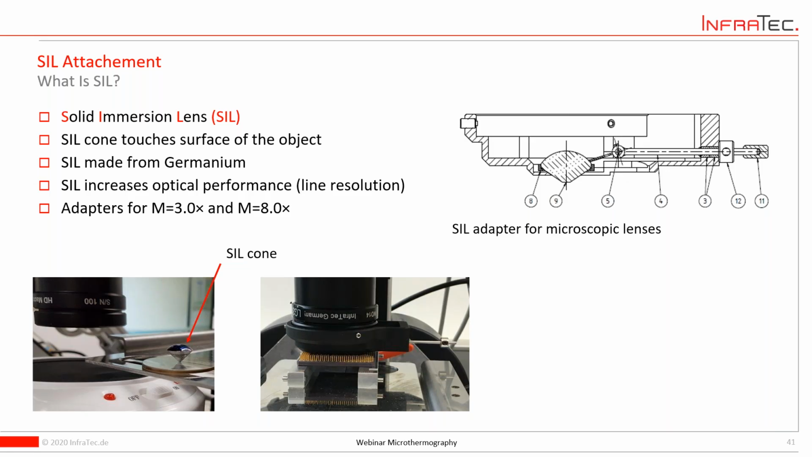And this SIL lens is helping you to increase the line resolution. This SIL is made of germanium, and this has a different refraction index, this is the right word, compared to air, and that's why the wave or the light will be transported in a different way, and that's why it helps you to resolve the actual thermal event a little bit better.